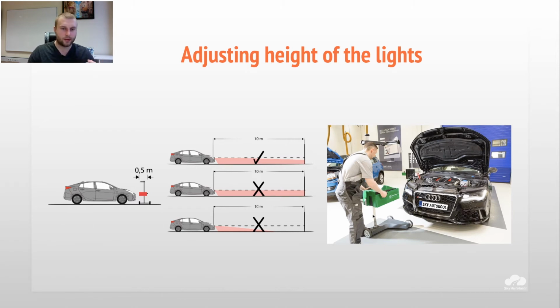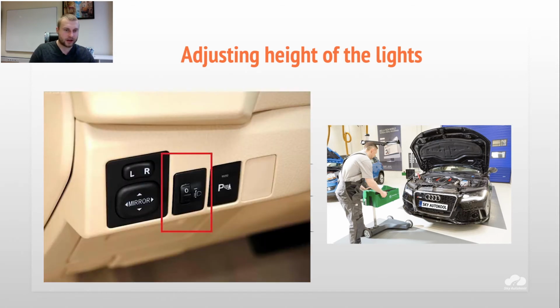Also, we have another option in the car. You can see it near, for example, in my car, a Toyota Corolla, on the left side we have numbers from 0 to 5. You can see there a small wheel, like on a mouse. And what does it mean?